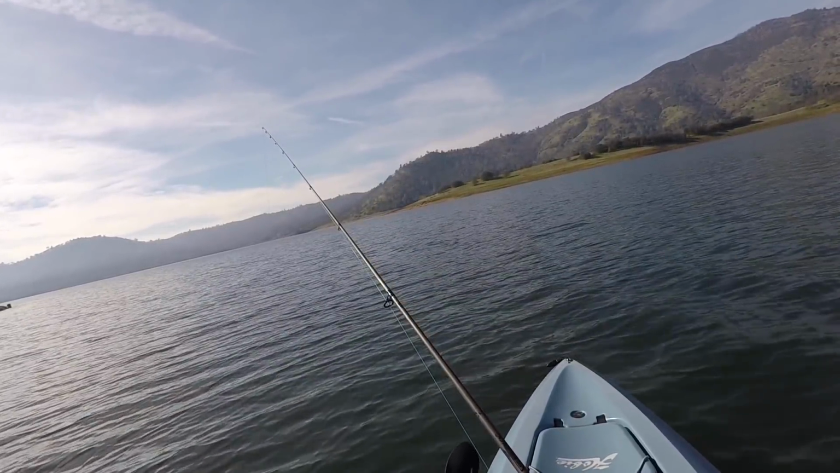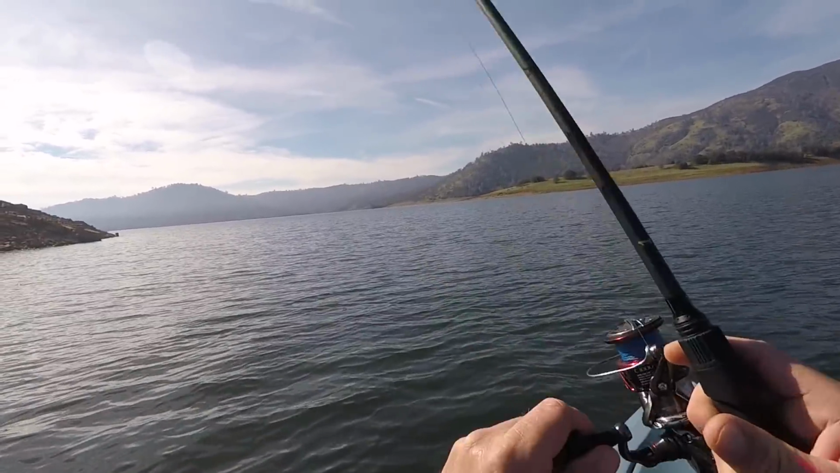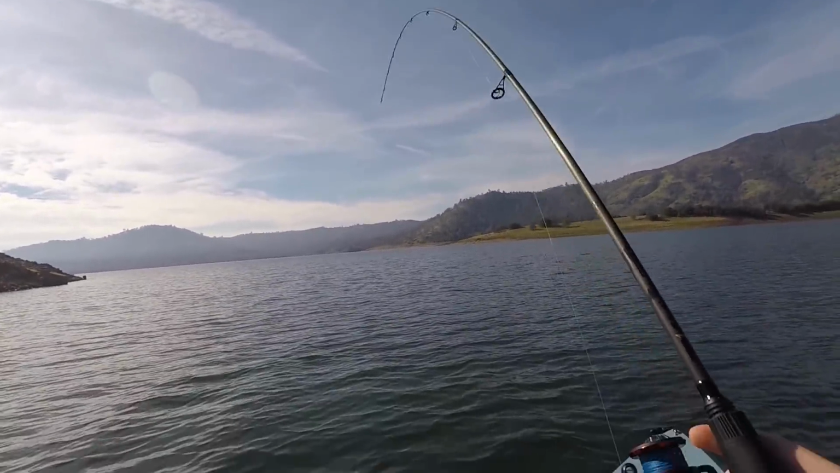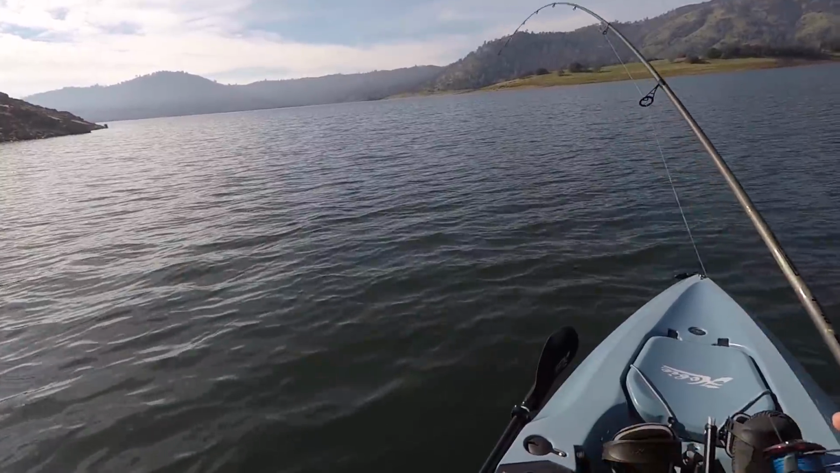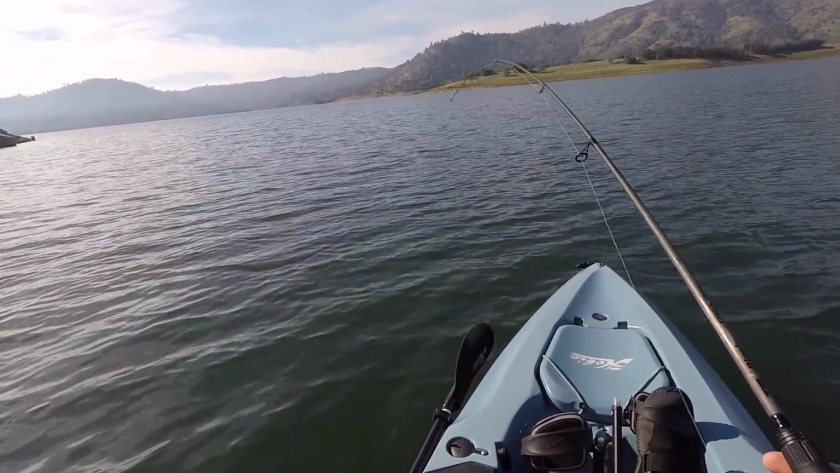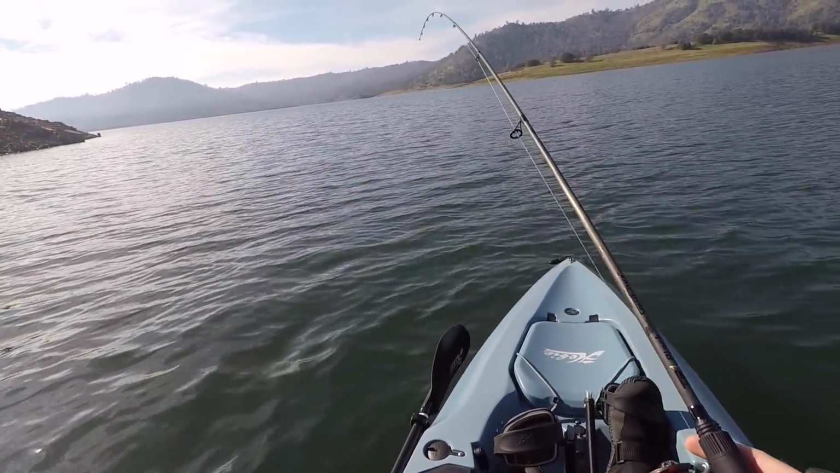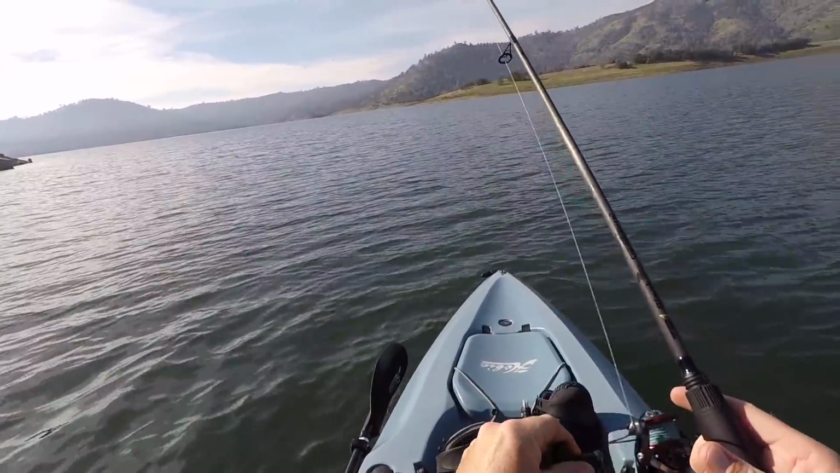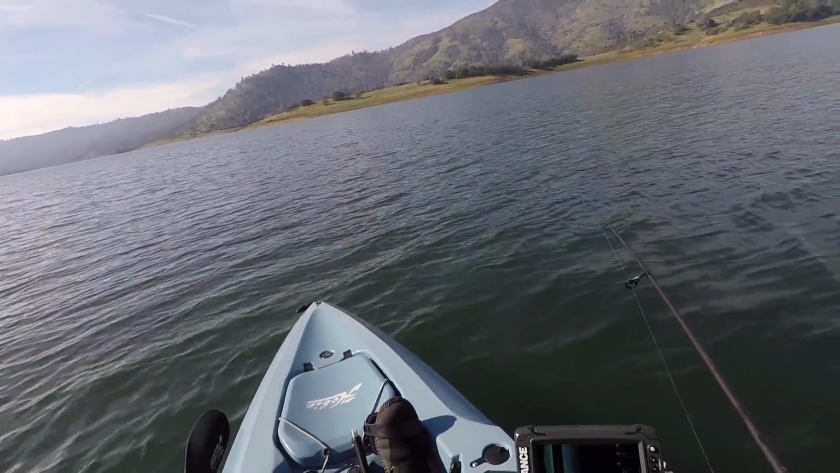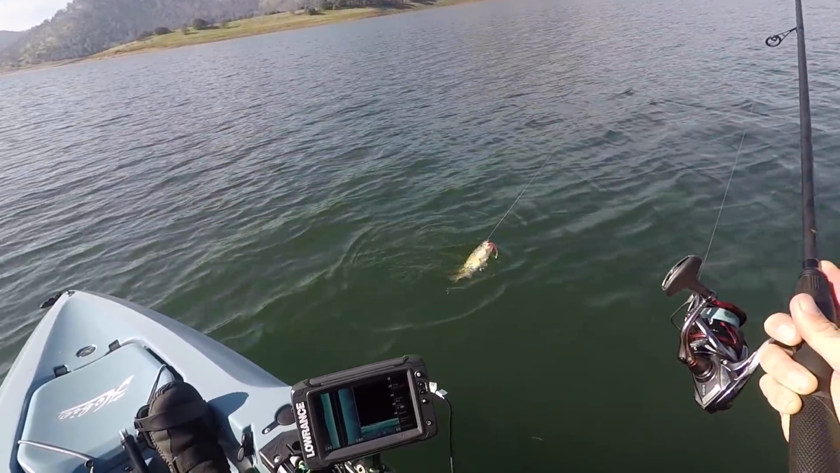I feel like I was just getting a bite. I don't know if he's latched onto it or not, but let's set it. Yep, there he is. Really subtle bite. He's another small guy. But really, really subtle bite. All right.